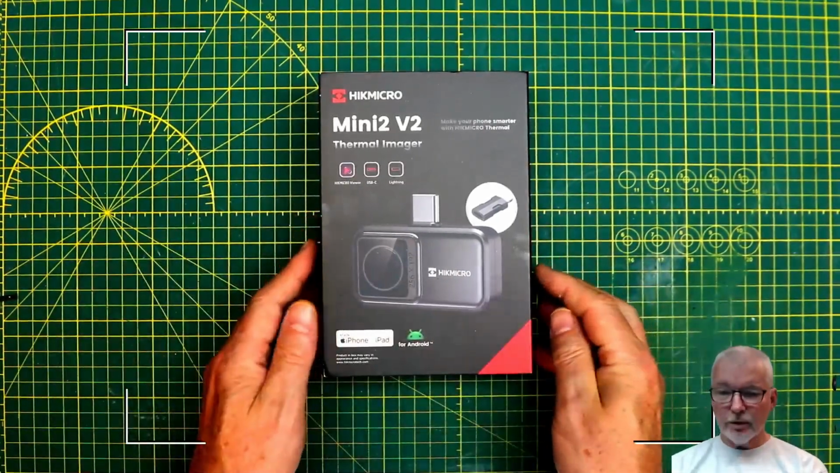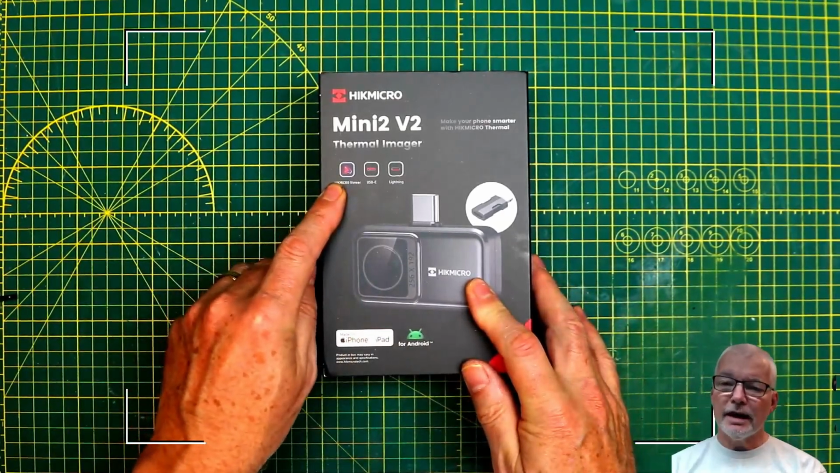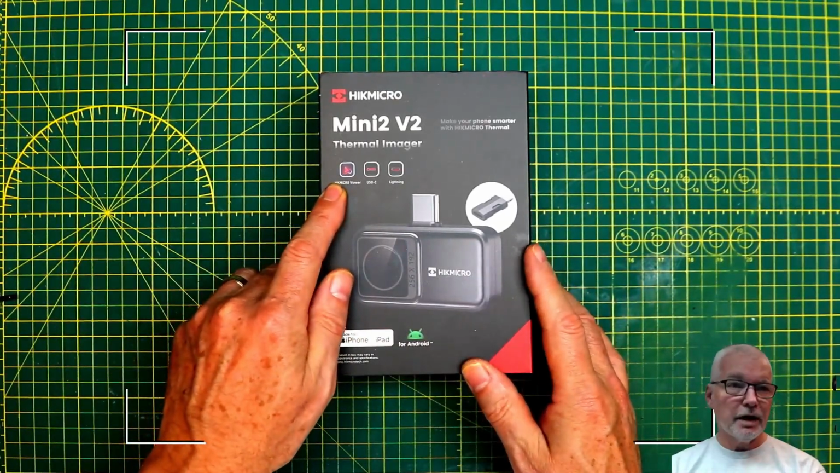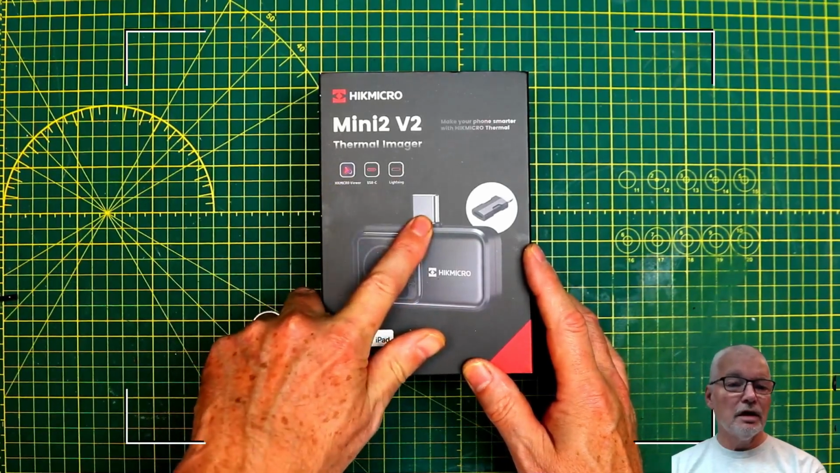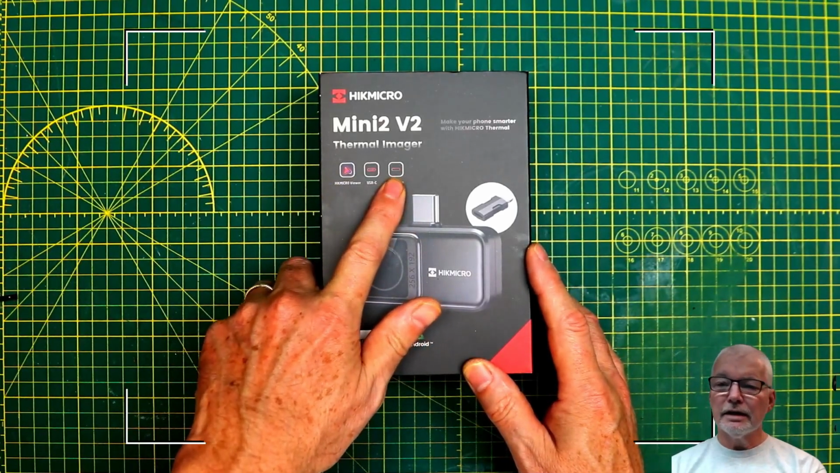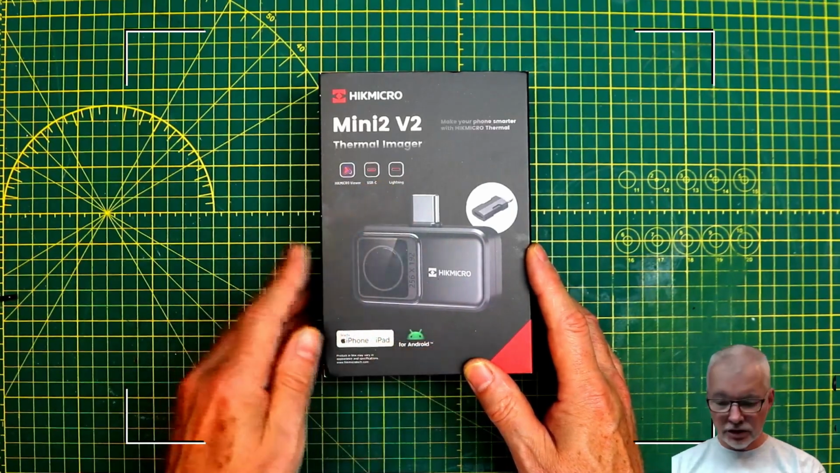First of all, we'll have a quick whip around the outside of the box. So, imager, HIKMICRO Viewer, that's an app we need to download for the phone. In my case, it's going to be an Android. USB connection, that's the one right on the camera. We have a lightning adapter inside as well, and I believe there is also a USB-C extension adapter.